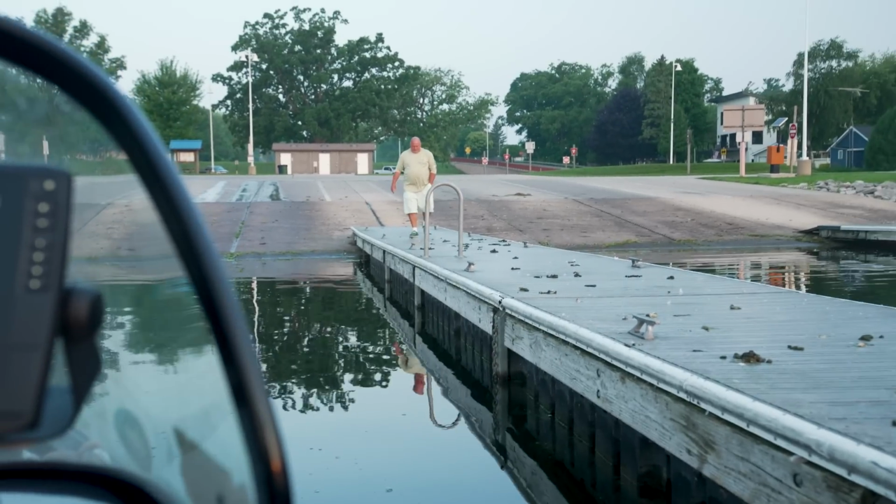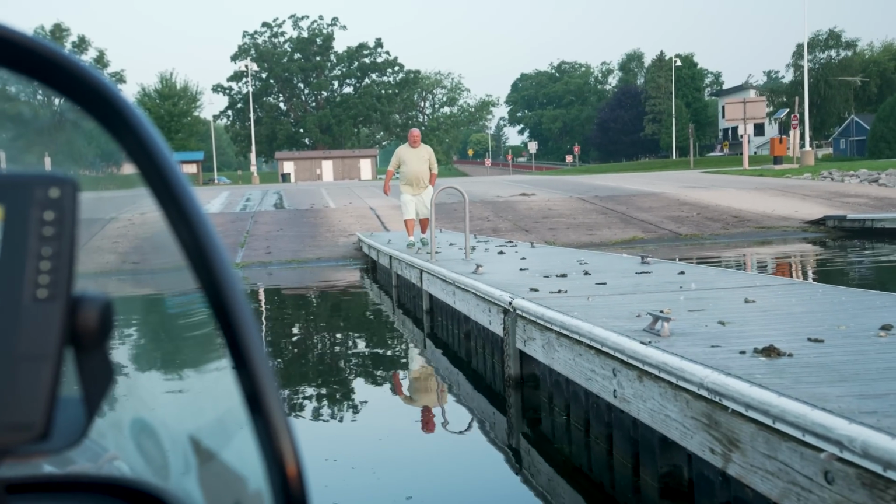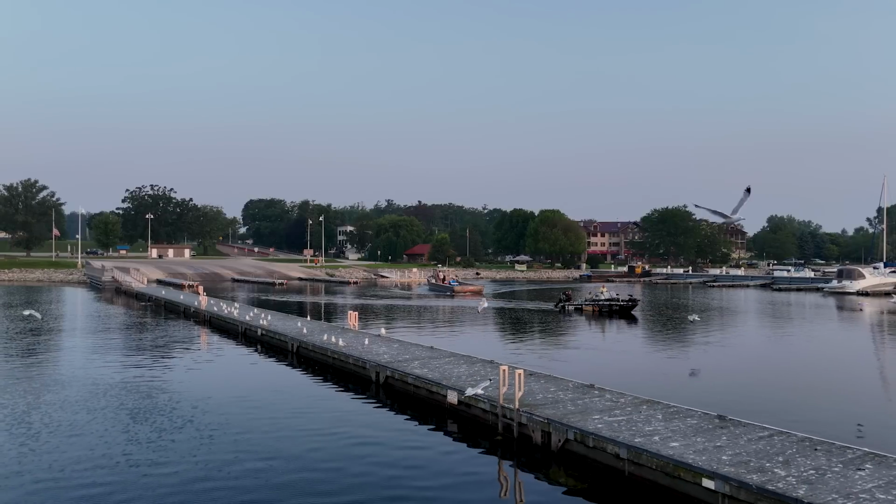Look at Miller tiptoeing around all that poop. Don't step on any of that.